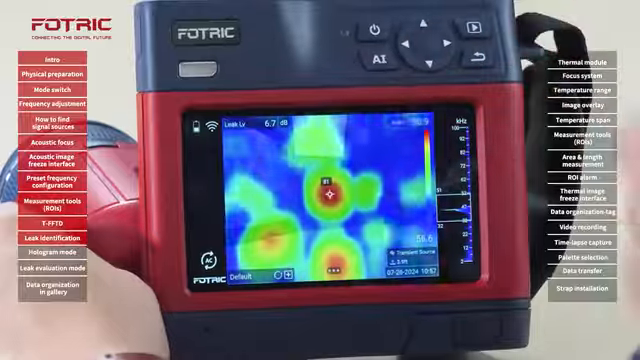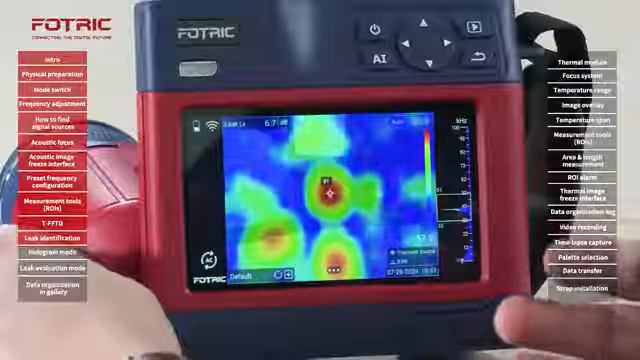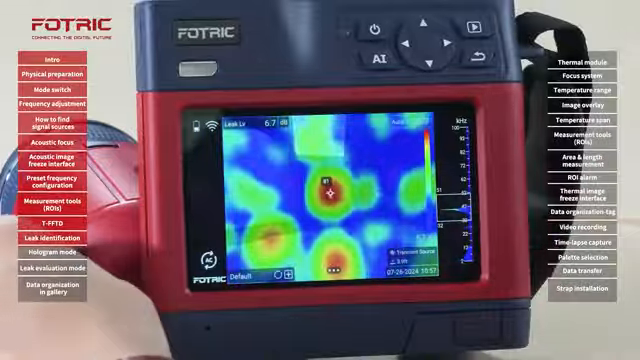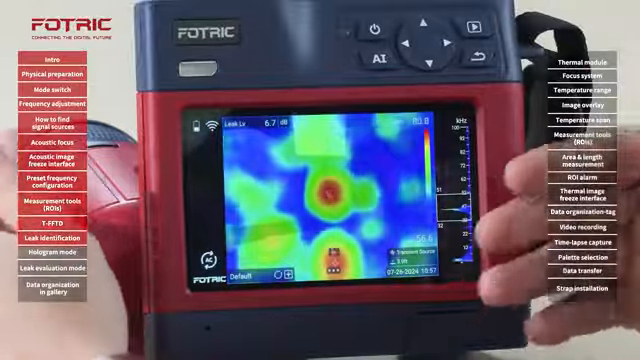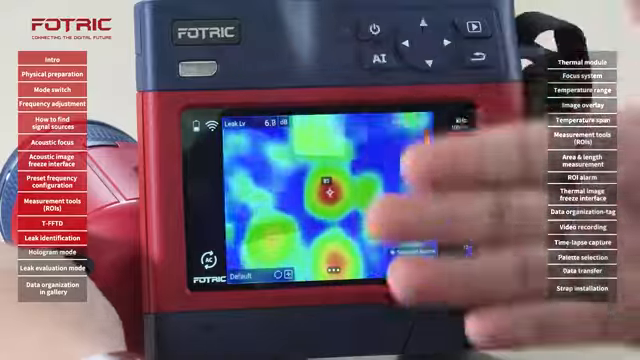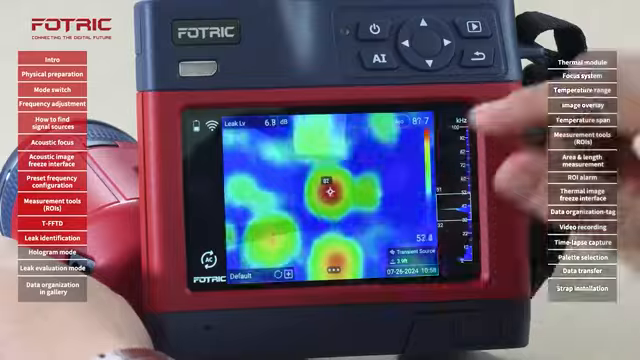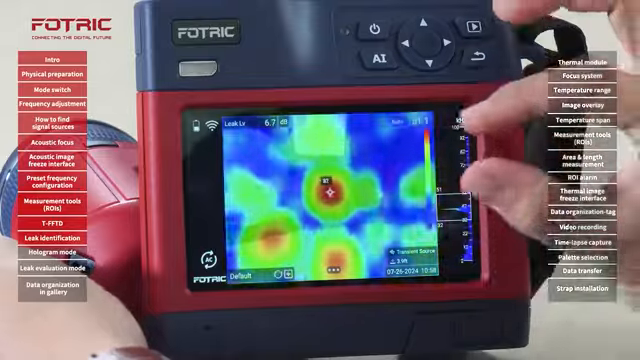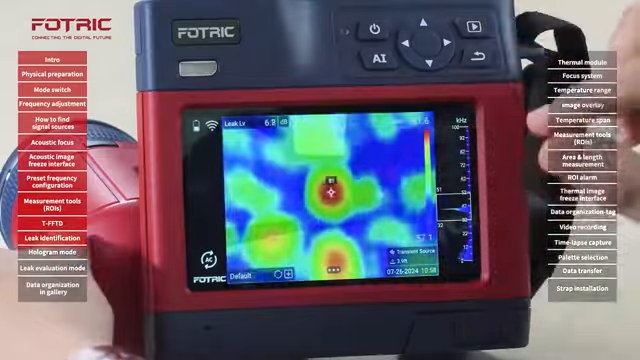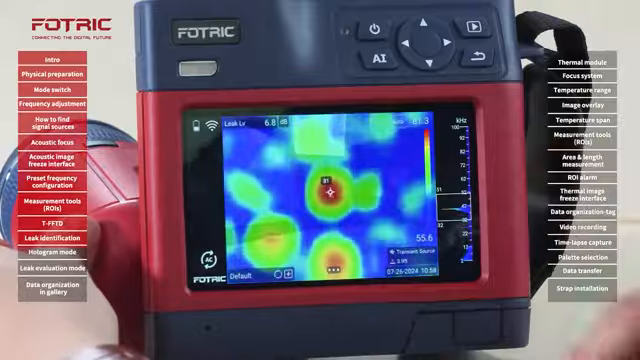By default, the camera will show this type of image. It shows colors everywhere, which sometimes can be daunting. What the camera is doing is creating a sound map overlaying the digital image. It's showing the intensities or amplitudes of different sources of sound within this frequency range.